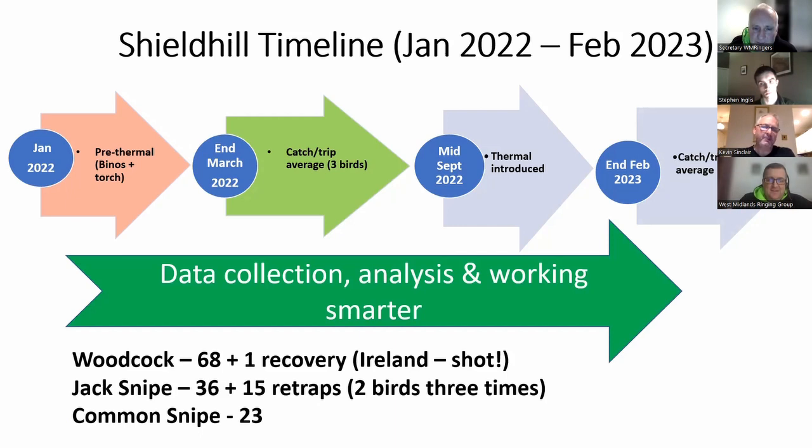The jack snipe figures are probably of most interest to us, myself and Stephen personally. 36 birds ringed, but it's the retrap numbers which are particularly exciting there. And Stephen's going to expand on that later, because there's a nice little story emerging around where those birds are appearing on site and their behaviours when they're there. So 36 ringed, 15 retraps, and a couple of those birds have been retrapped a few times.